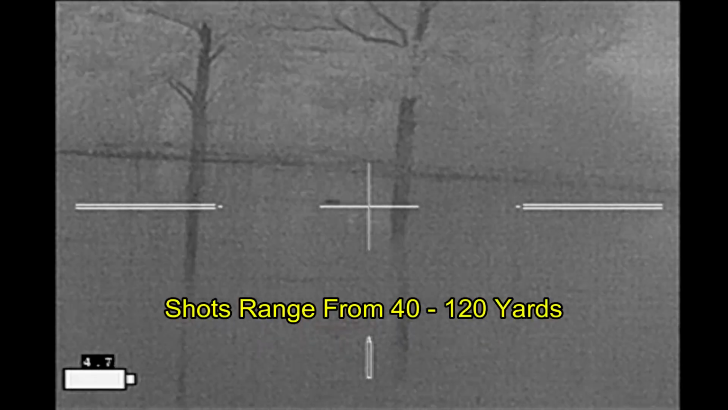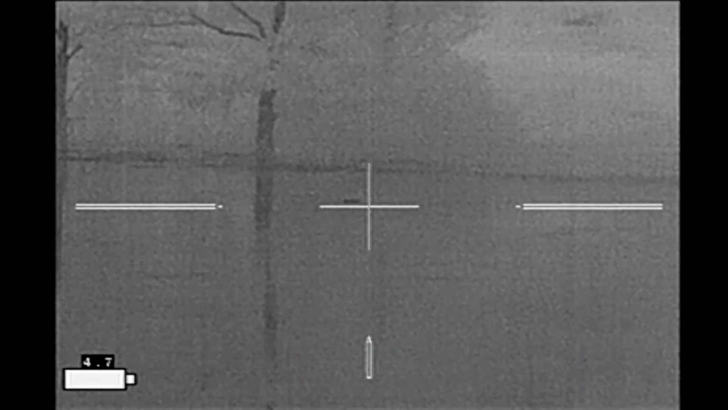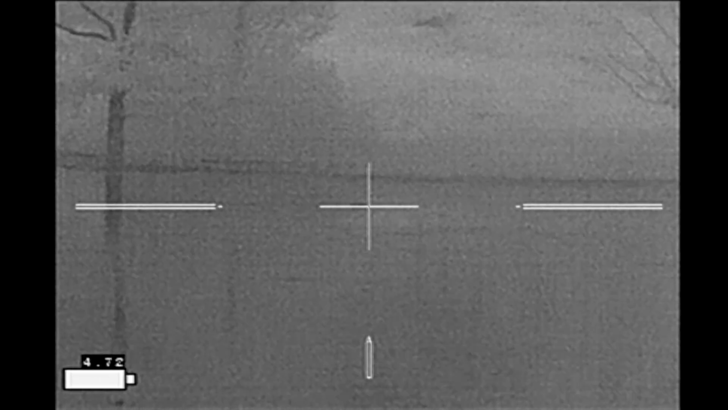The shot distances on this tank range from anywhere from about 40 yards to 120 yards. The far bank here is at about 140 yards, and the beaver is a little closer.